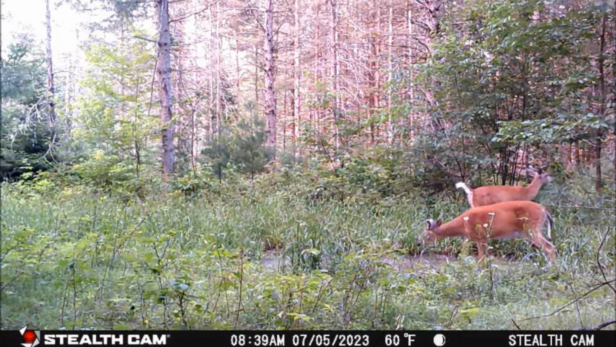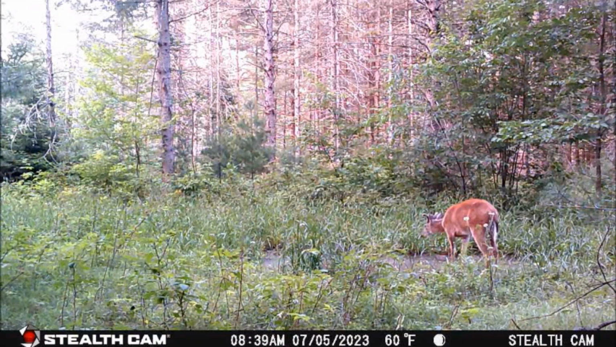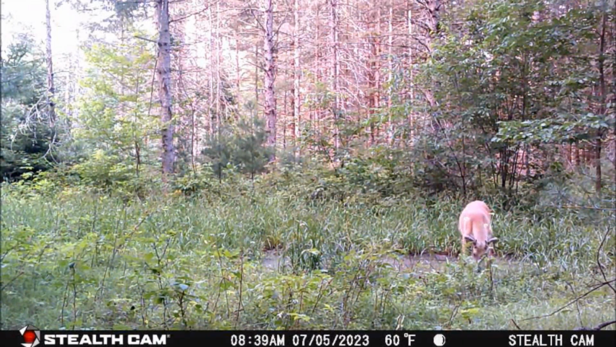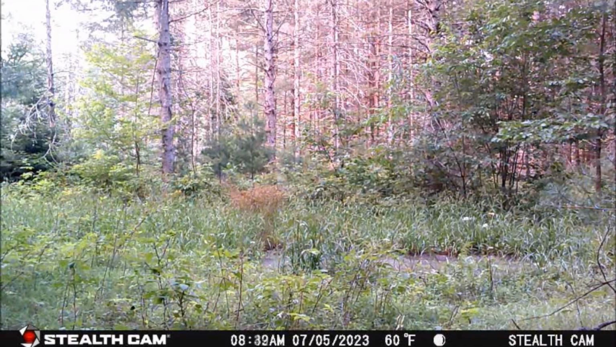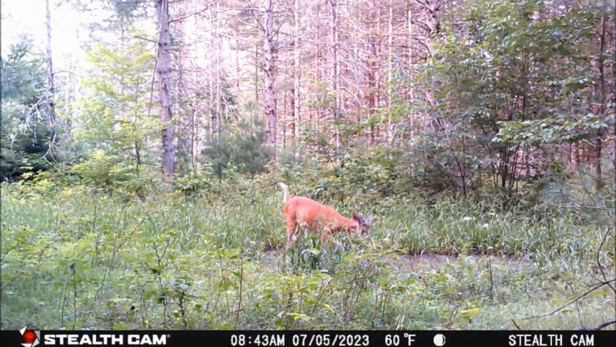As another 6-pointer shows up, he moves off. Now about 2 minutes later, that 6-pointer runs off in the opposite direction, but then returns to the water hole. It looks like he's trying to leave a scrape.